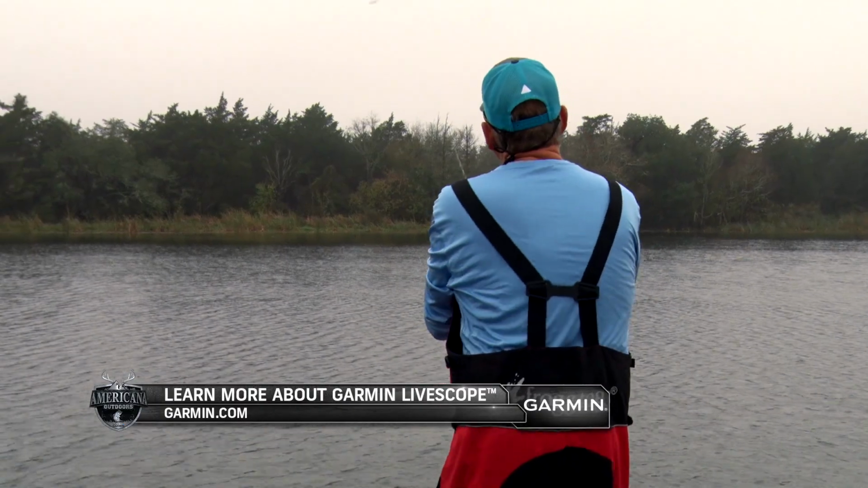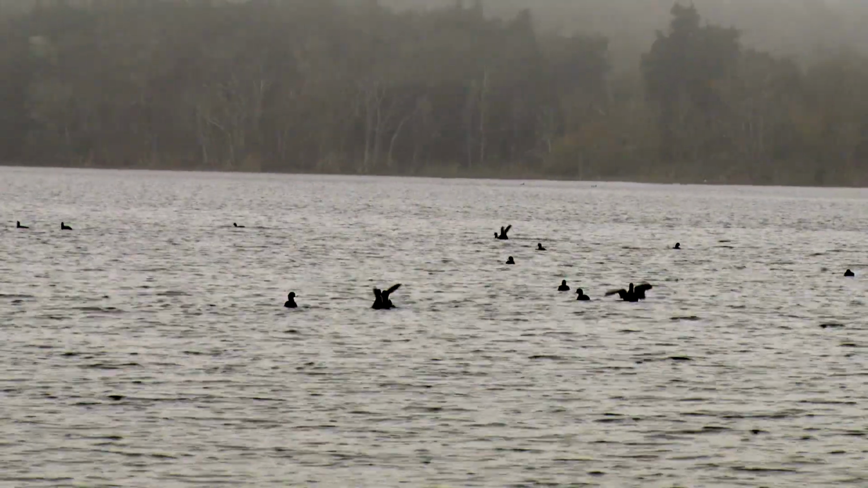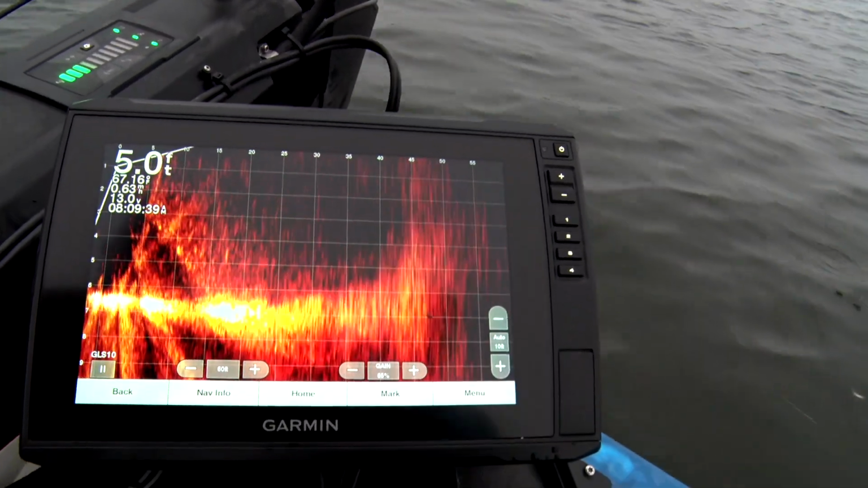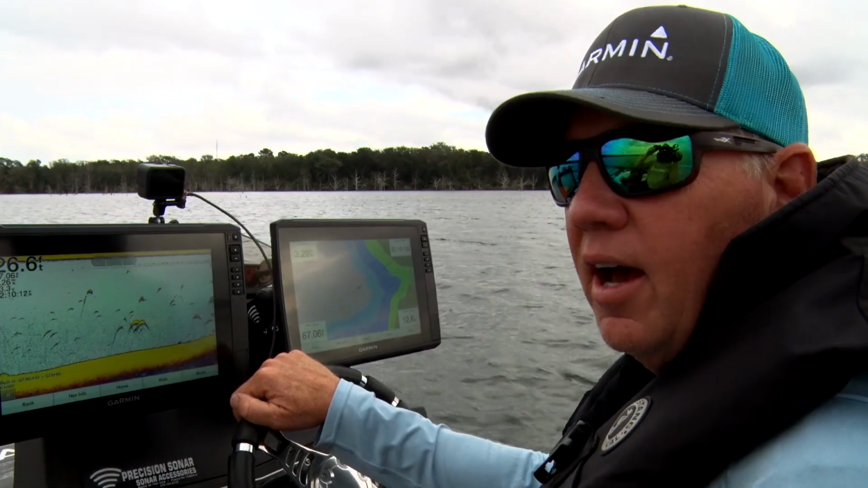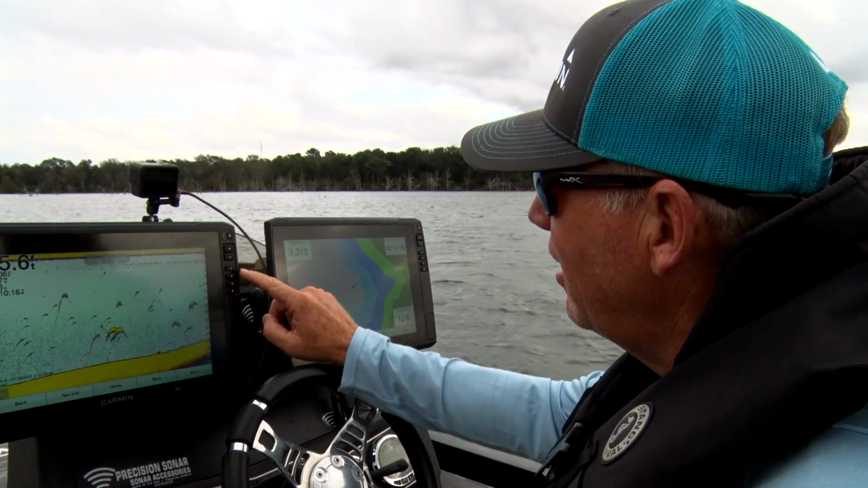When we come back, we'll see more of the Garmin Livescope in action. But before we head to break, let's see how Alton likes to utilize some of the features on his Garmin mapping units. Hey, a great feature on the Garmins is this shortcut preset key, and that's these 4 little buttons right here.